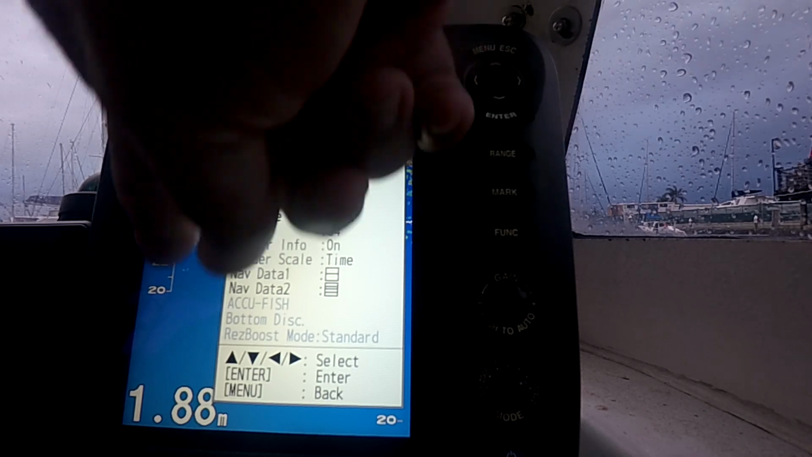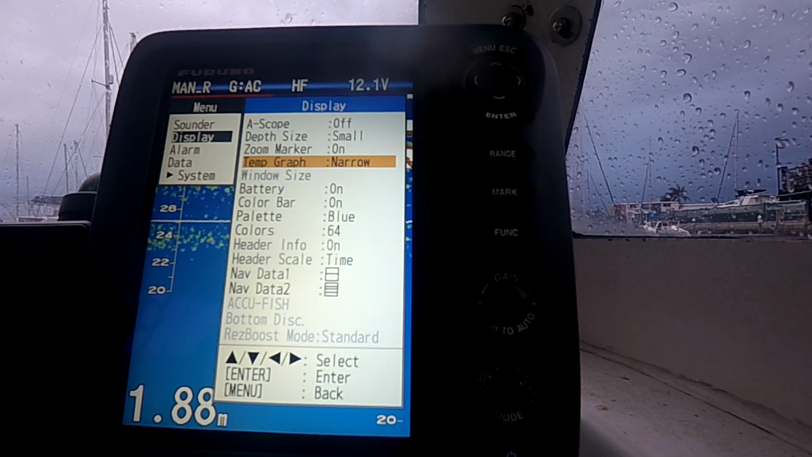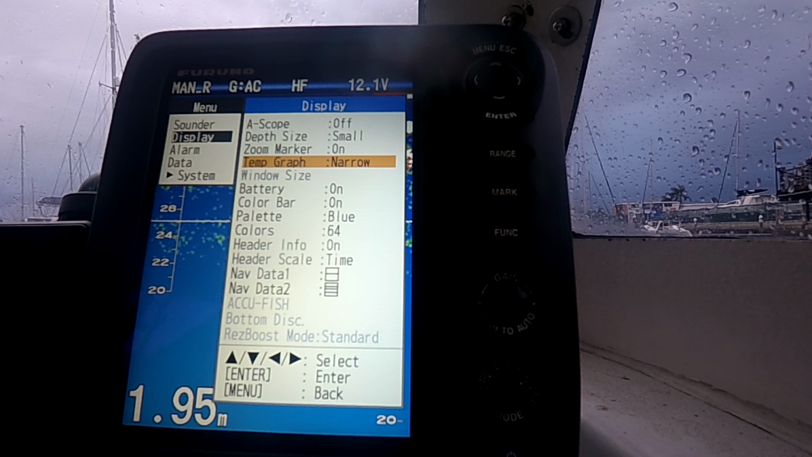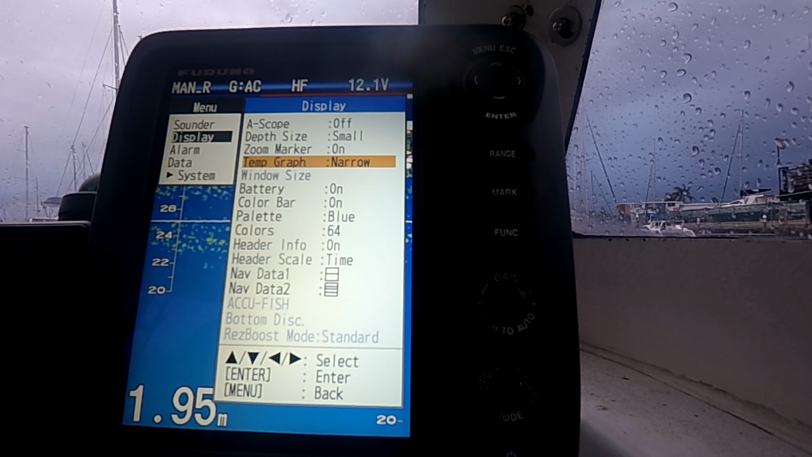Temperature graph narrow, like I said, so that helps you if you go through a color break, a temperature break. You'll see a little spike in your temperature graph. So instead of concentrating on the digital display, you can watch the graph go up and down. The ultimate, I've been on boats with the Furuno Time0 system, and you can have the snail trail different colors. So as you go through breaks, your snail trail changes color, so then you can actually work a break because you can sort of see where it is on your GPS screen.